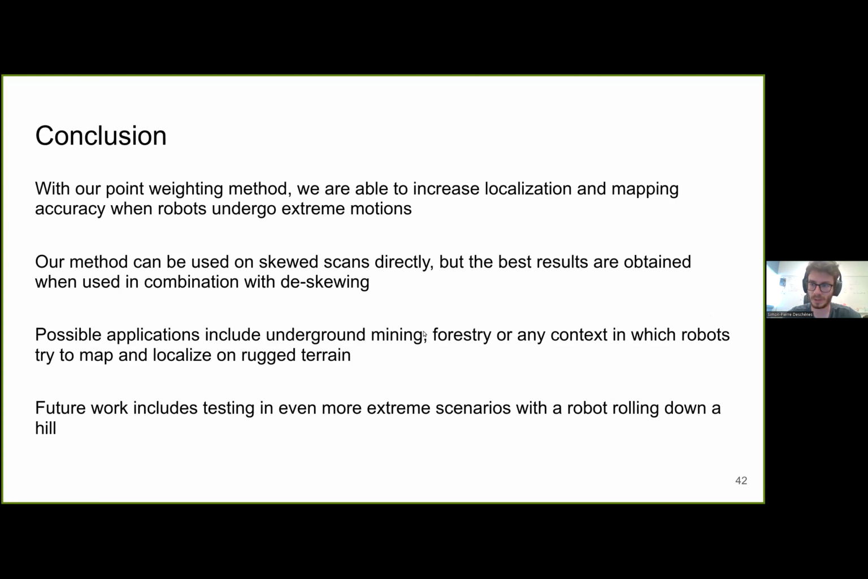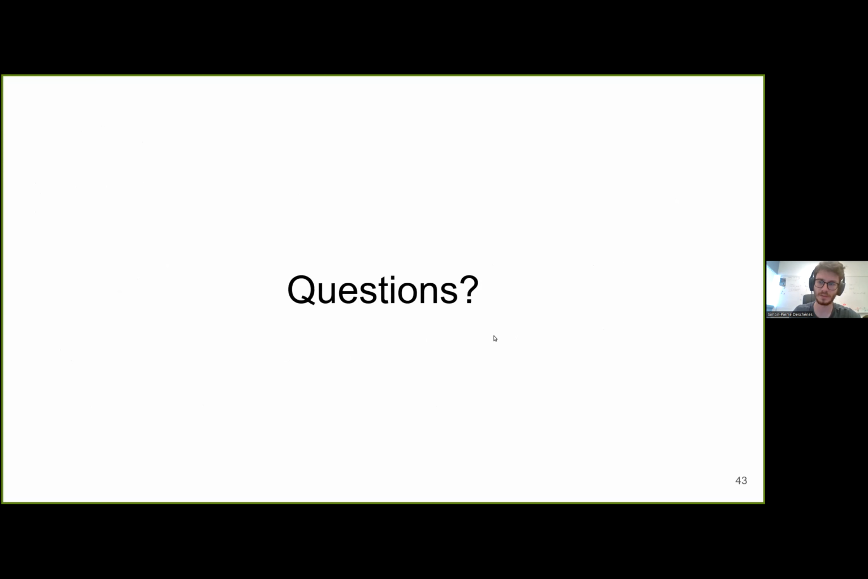And we are working now on a new article, which goes a bit further. For this article, we went testing this week at the Montmorency Forest, and we threw our robot, well, not a real robot, but a replica of a robot with a Lidar on it down a hill, and we wanted to see the effects when trying to build maps with these data. So thank you.